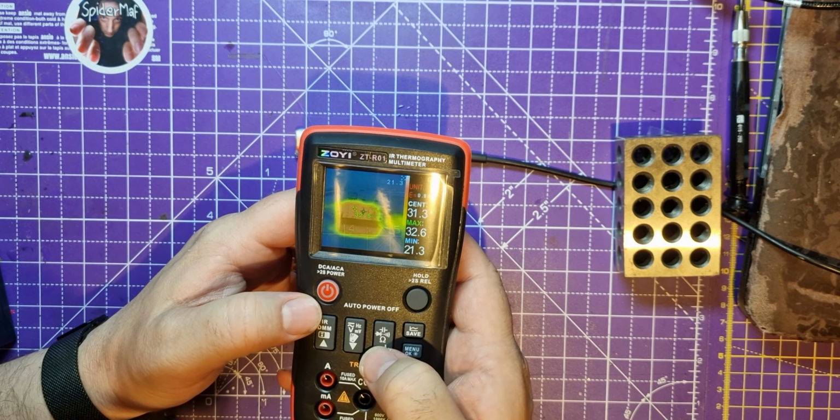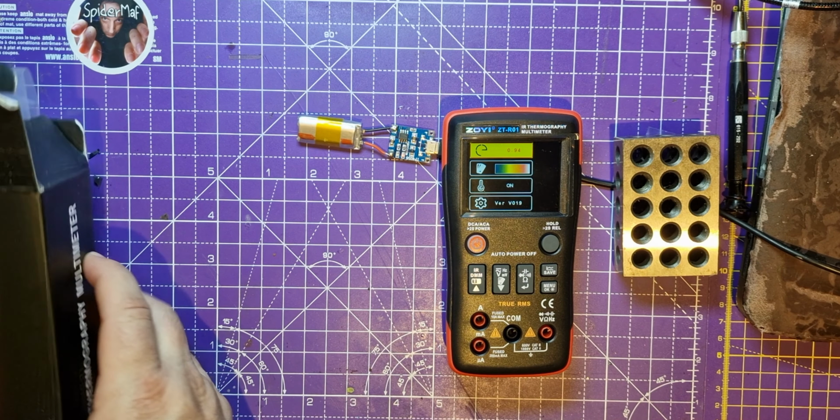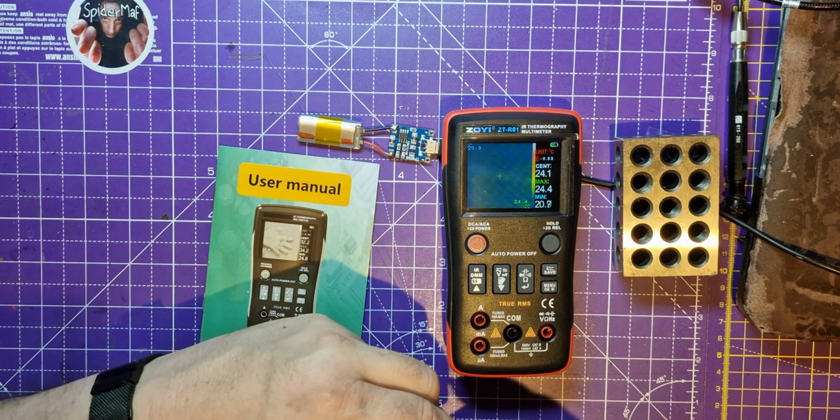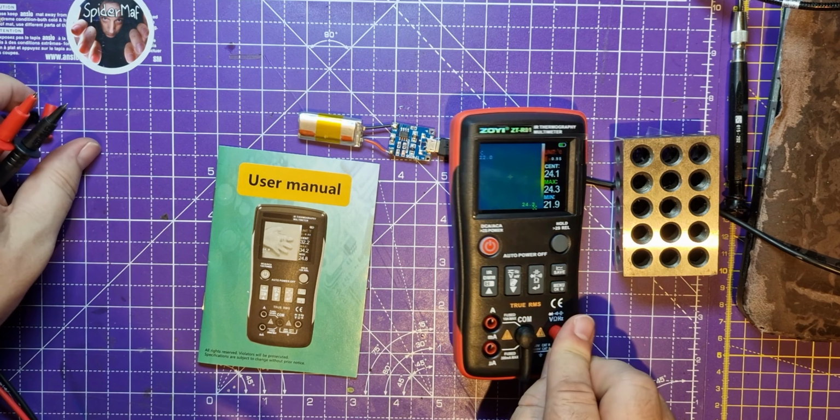I really don't understand this. I mean, come on, Spidermaf. We do have a decent looking user manual in this. Just see, when you turn it on, it does seem to want to go straight into the camera mode, which is good if you just want to play with the camera. So there's amps and milliamps and voltages over here.